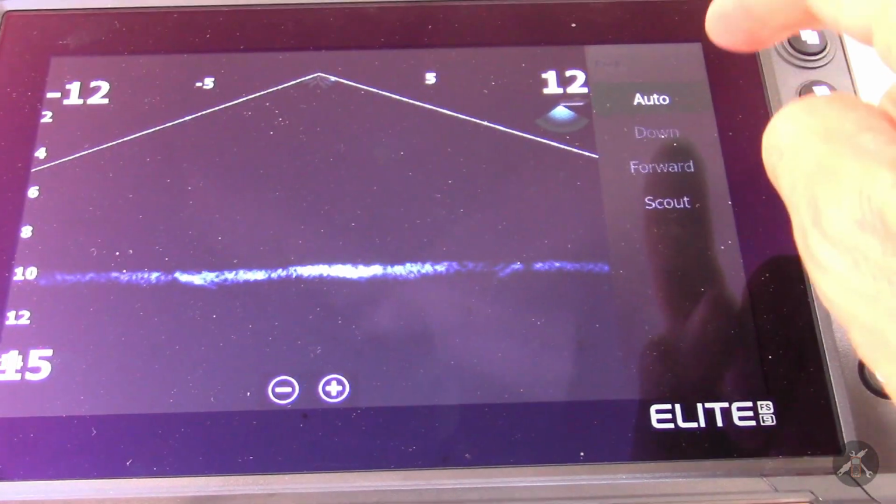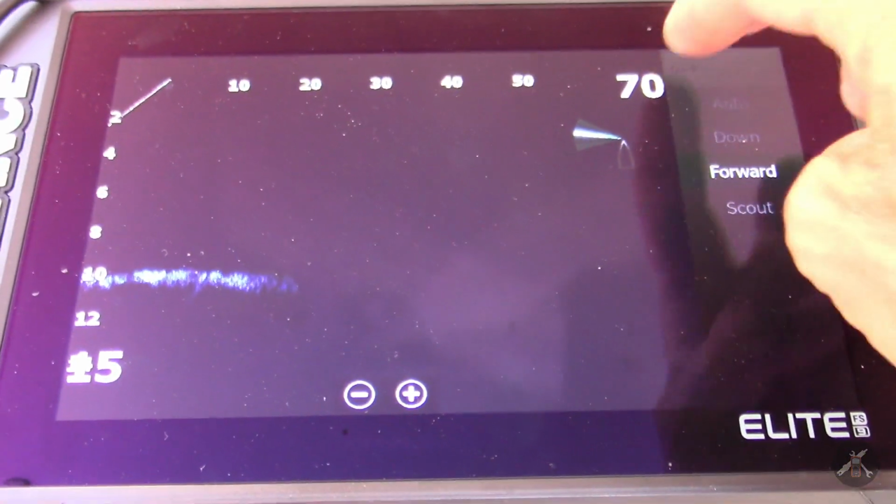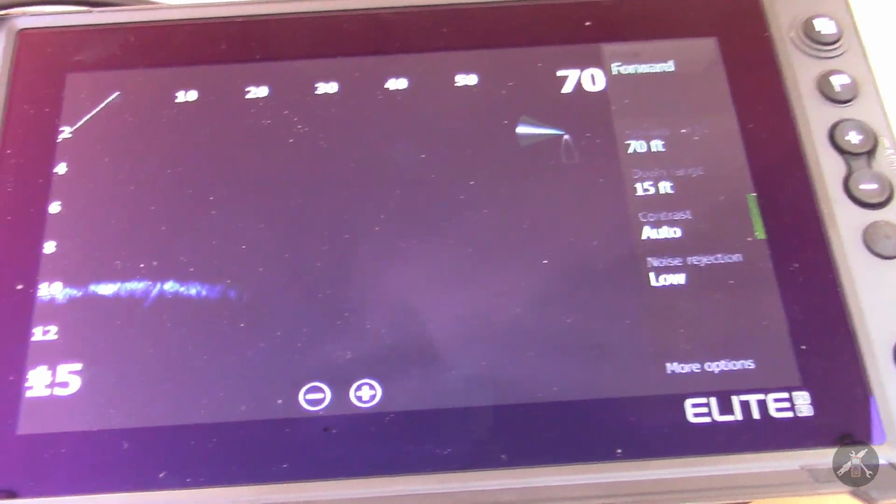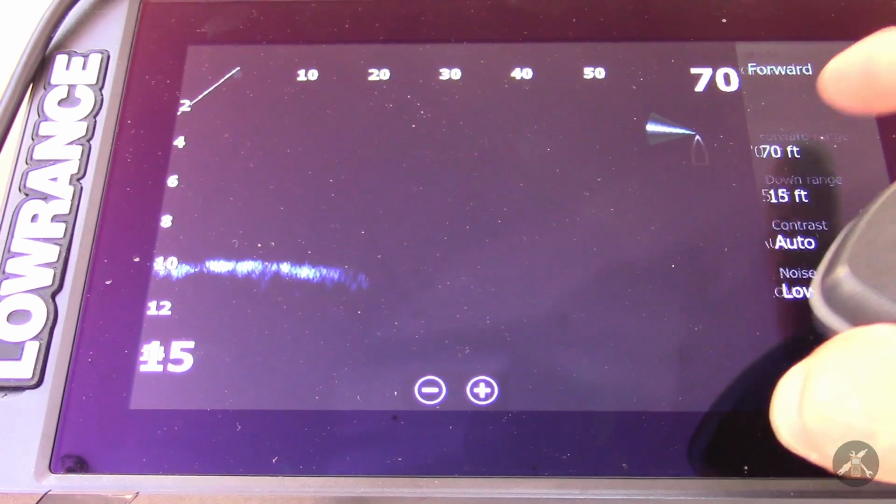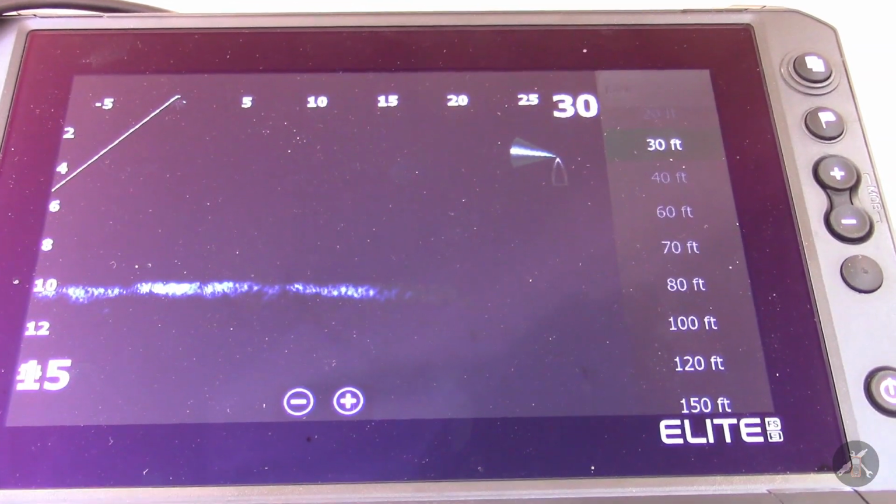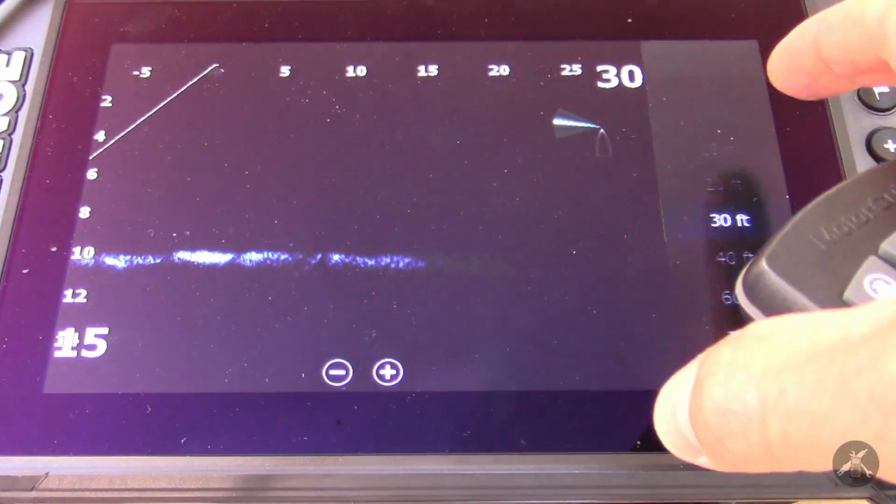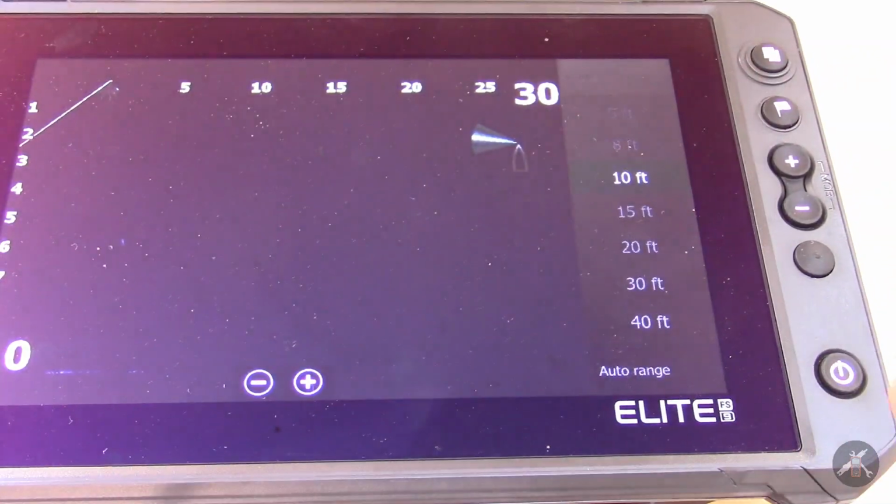It thinks I'm in down mode. It's not, it's in forward, so let's keep it that way. Let's take this back to 30 feet. Let's take it back to 10 feet.